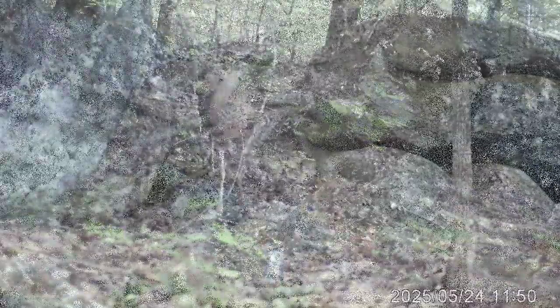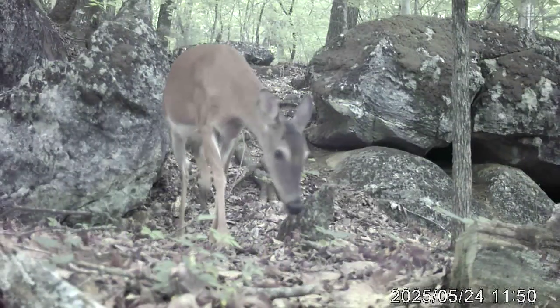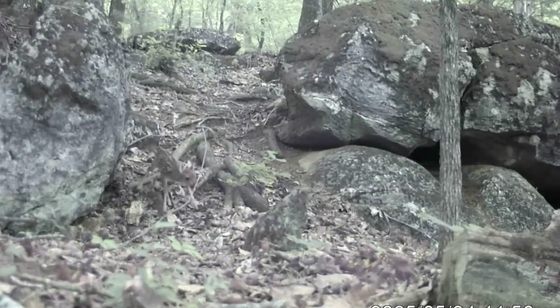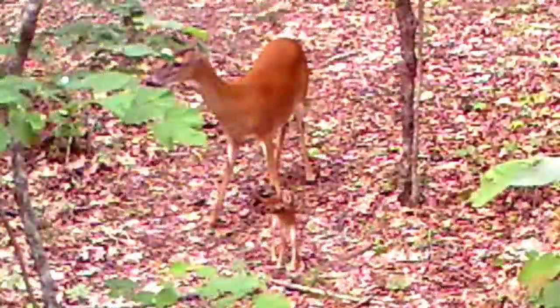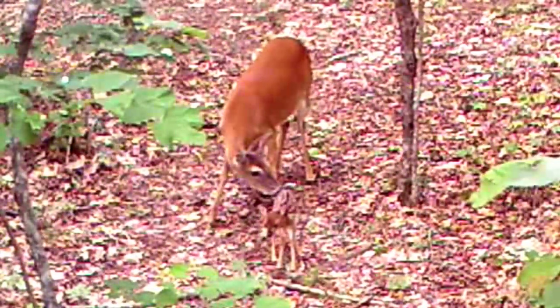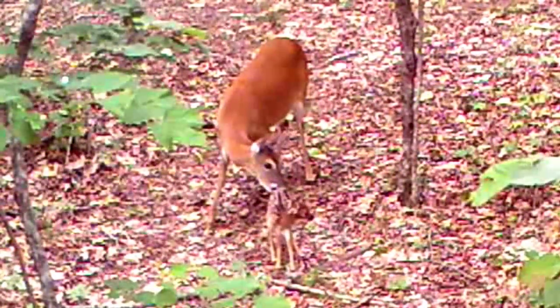But here's the most precious picture. The first glimpse of a fawn on the ridge this year. Can't be but just a day or two old. Ain't it precious? Beautiful. And here's another glimpse of it in another camera. Mommy cleaning it. Ain't it precious? A little old bitty thing. Hope to see more.